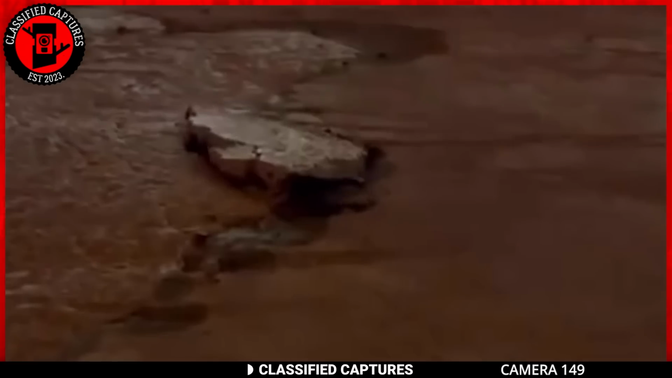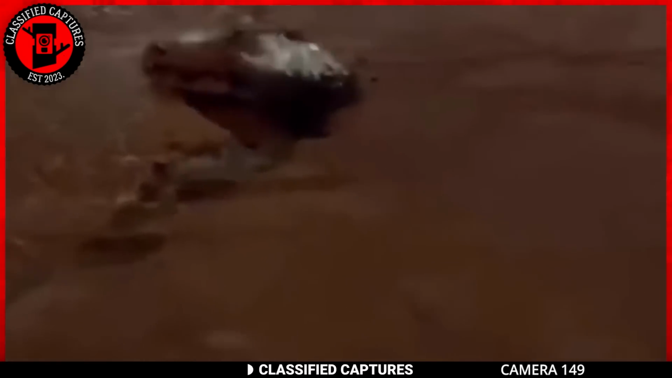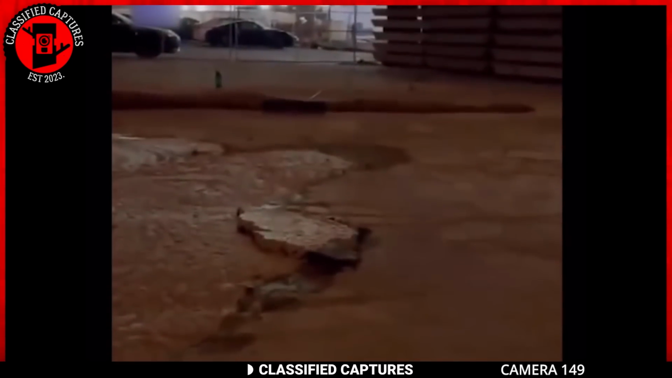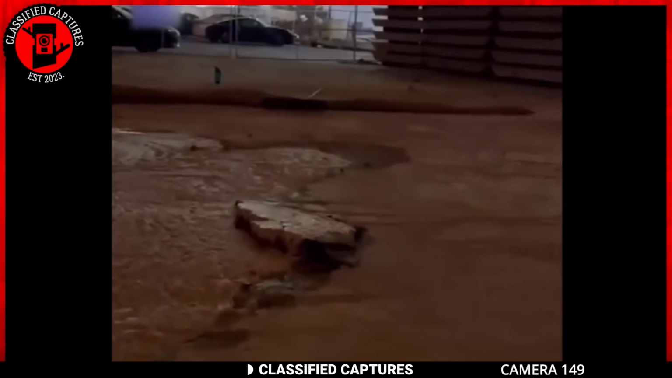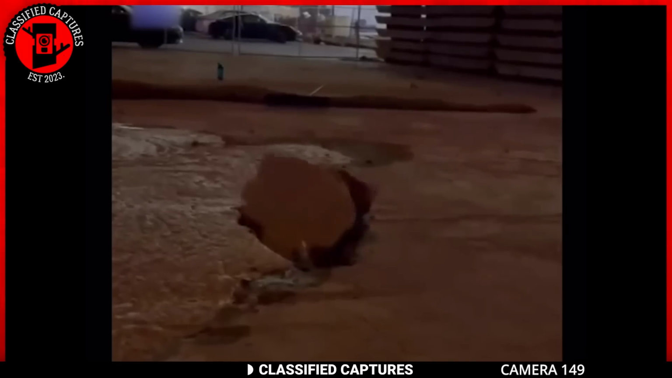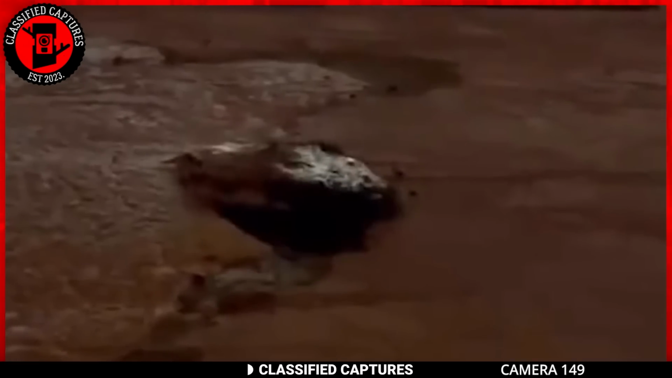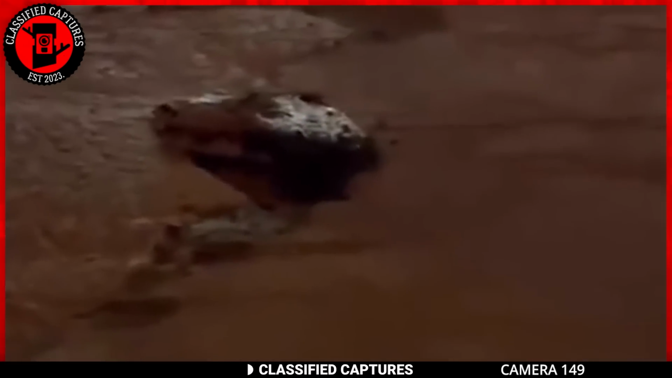Now look at this curious sight. Something stirring underground, causing the concrete ground to yield and create a noticeable hole. A peculiar phenomenon indeed. As the ground shifts and the concrete is pushed up and out, one might find themselves pondering. Do these movements resemble arms, gently but assertively pushing against the constraints of the concrete?